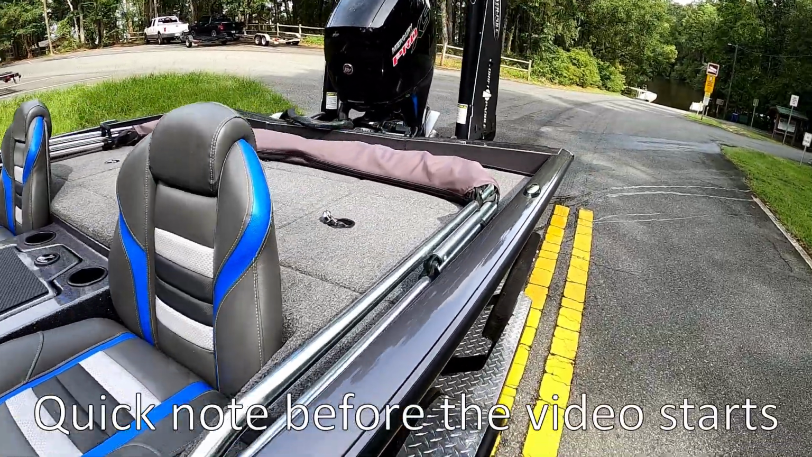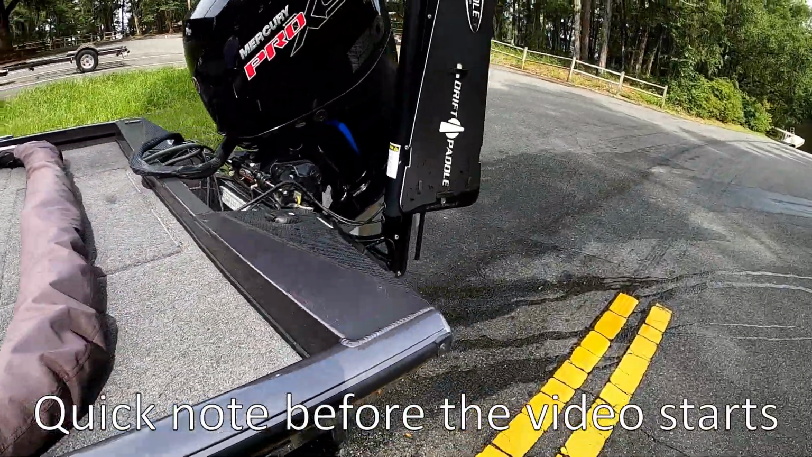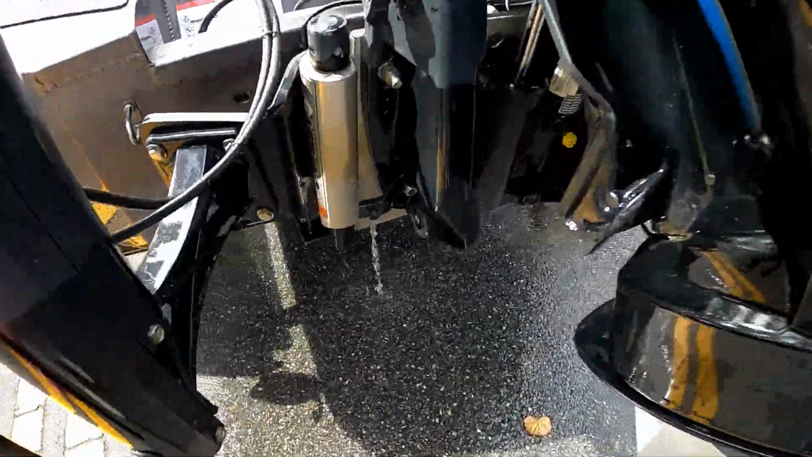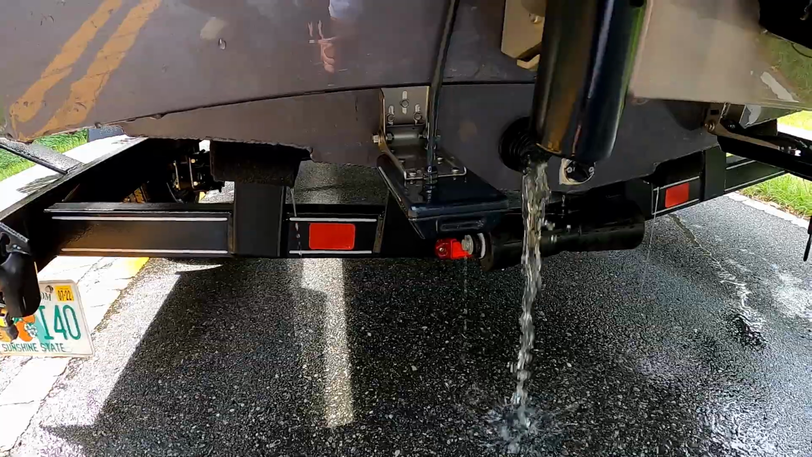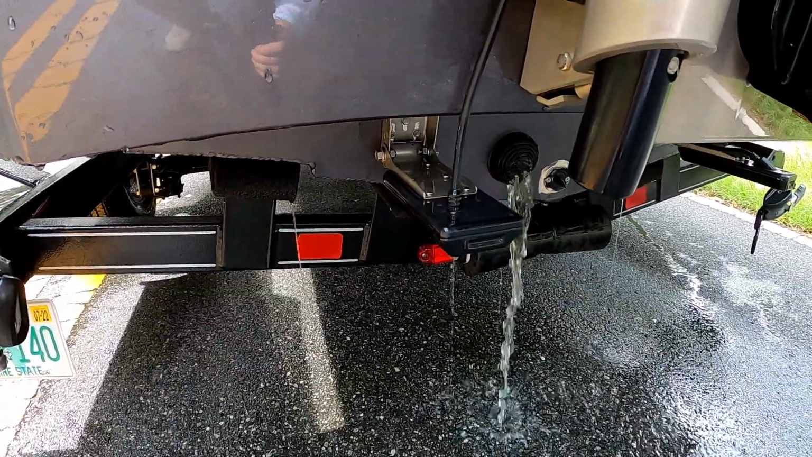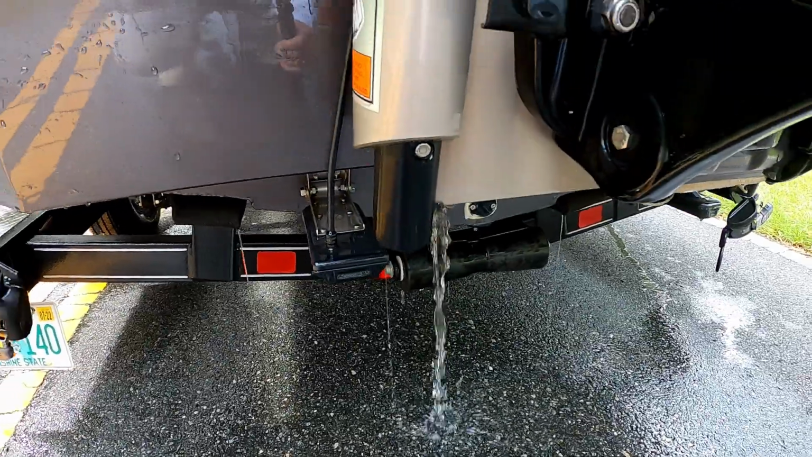Alright guys, I've had a couple people ask me how I've got my transducers mounted. So real quick, let me show you guys how I mounted mine. You can see that I've got that thing mounted on the very bottom of the very bottom step. And I actually have two.